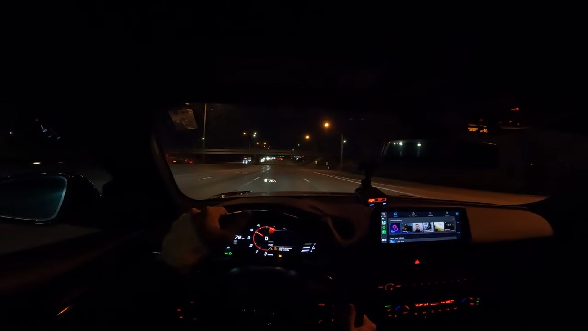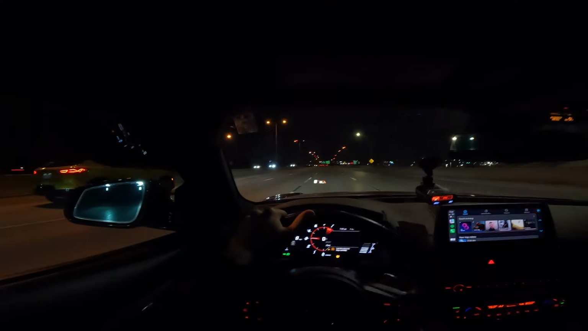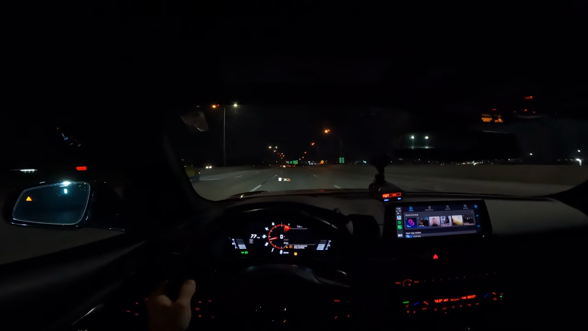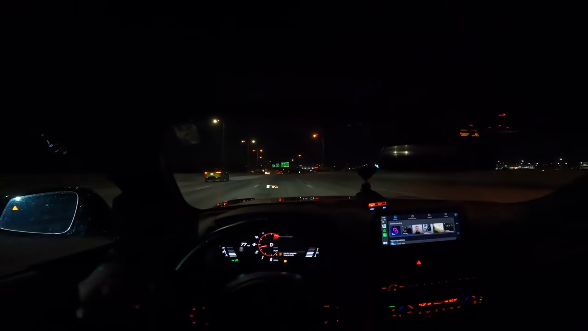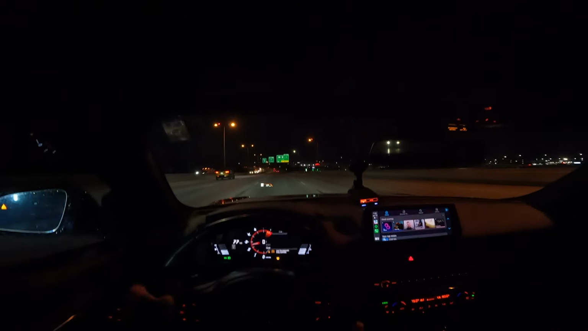It's not nice enough to have the windows down on the highway, that's for sure. But yeah, we're having a nice cruise on the way home from the gym here. I normally just take the highway back. It's very simple. It's maybe a tad bit longer, but I'd much rather do this than go stoplight to stoplight.